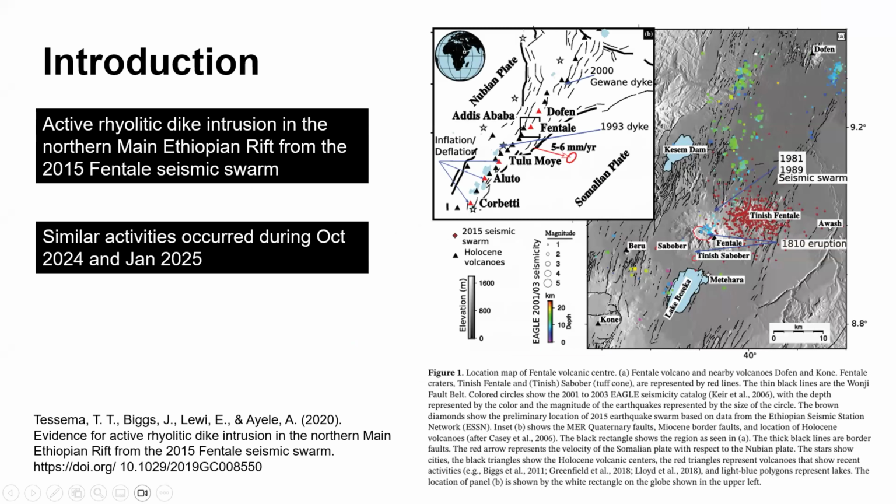This is the map of Fentale Volcanic Center, which is a seismically and volcanically active part, and one of the most active parts of the Main Ethiopian Rift. Historically, I think there have been many events, but the last was observed in 2015. After that, the most recent was during 2024 and 25. I managed to generate the interferogram somehow.